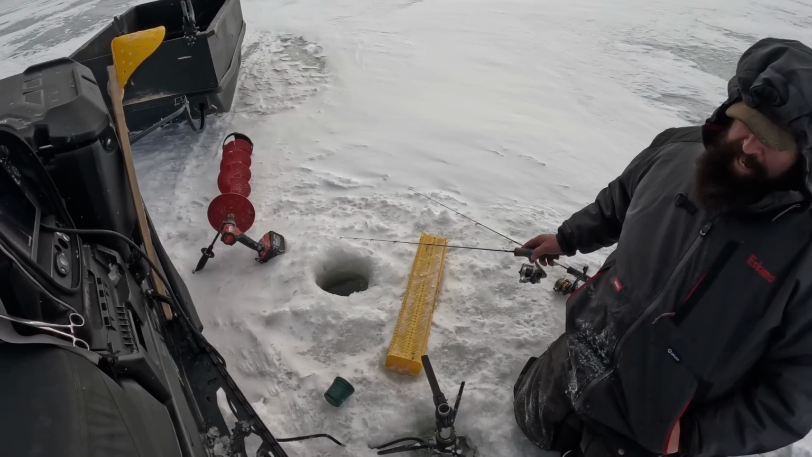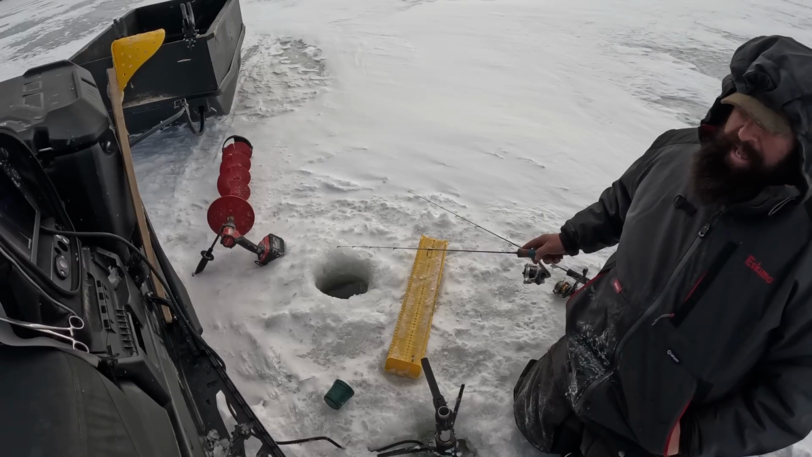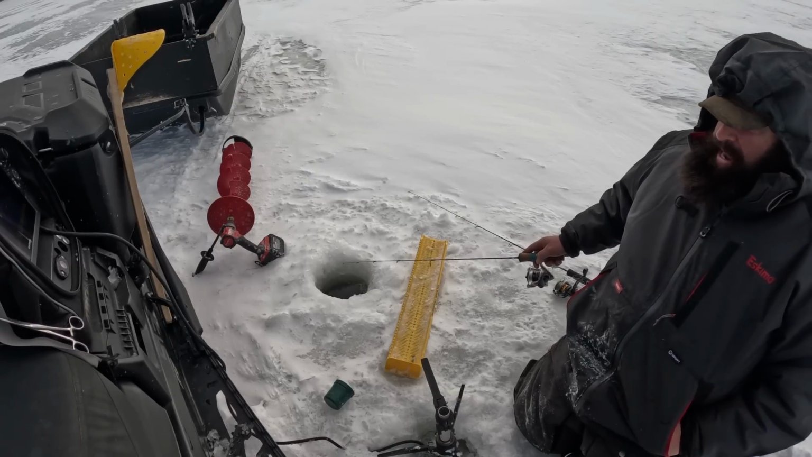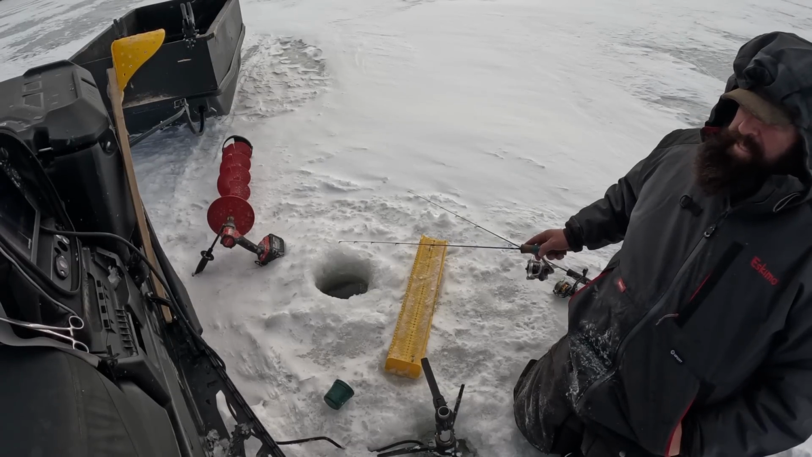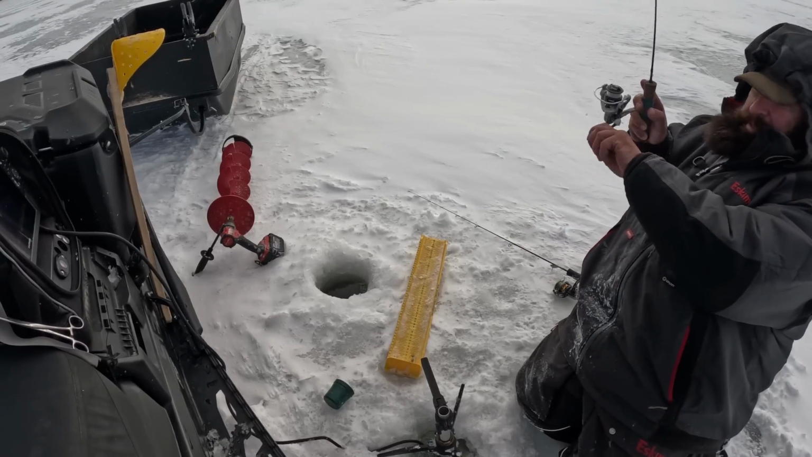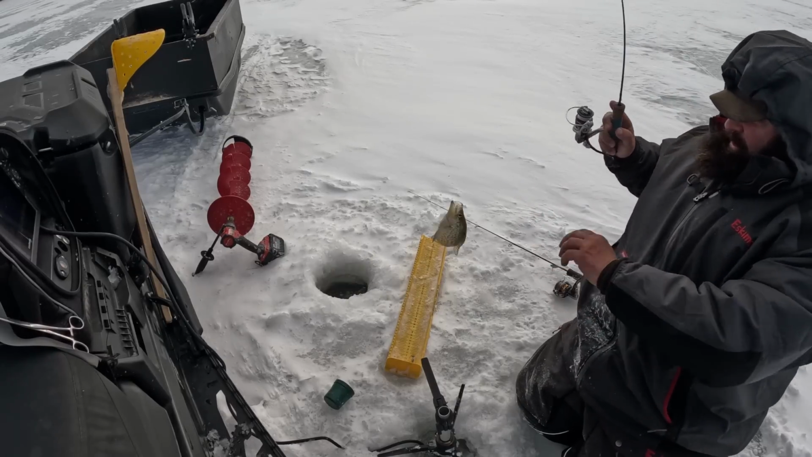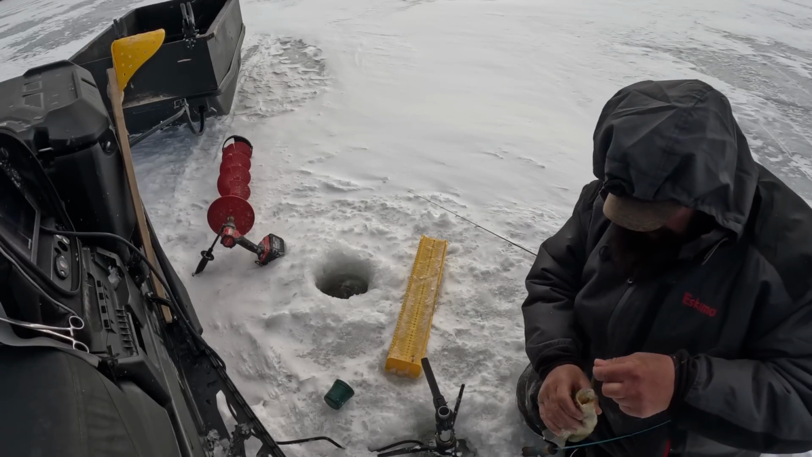I should be able to get you guys another bite in about, give me like a 10-second countdown. 9, 8. Does he see it? He sees it at least. There it is. All right, little guy. I don't even know if this is a crappie. He's so small. Yeah, it's a crappie. But it's a little guy.